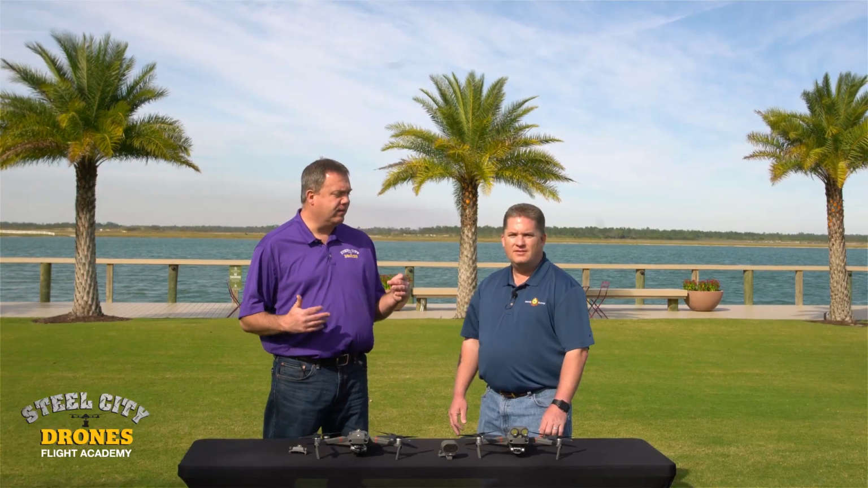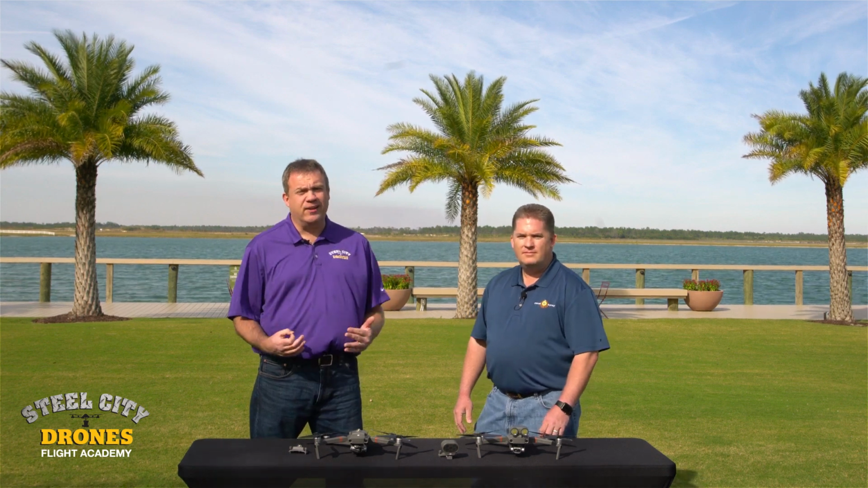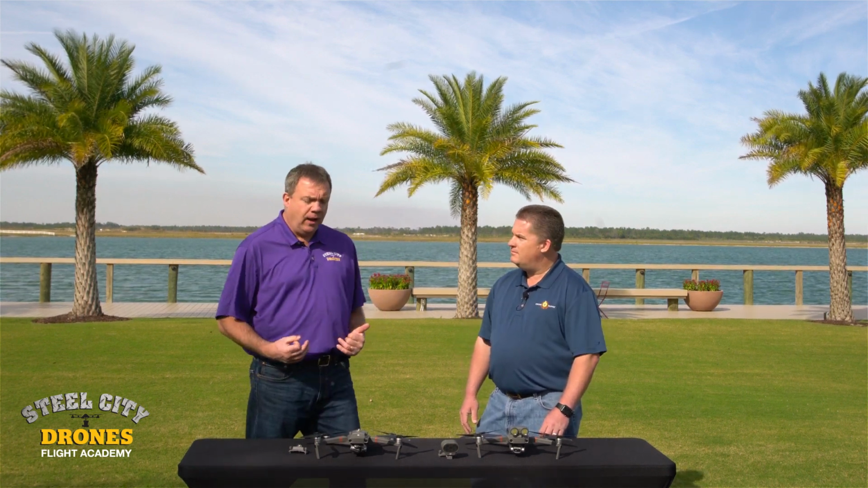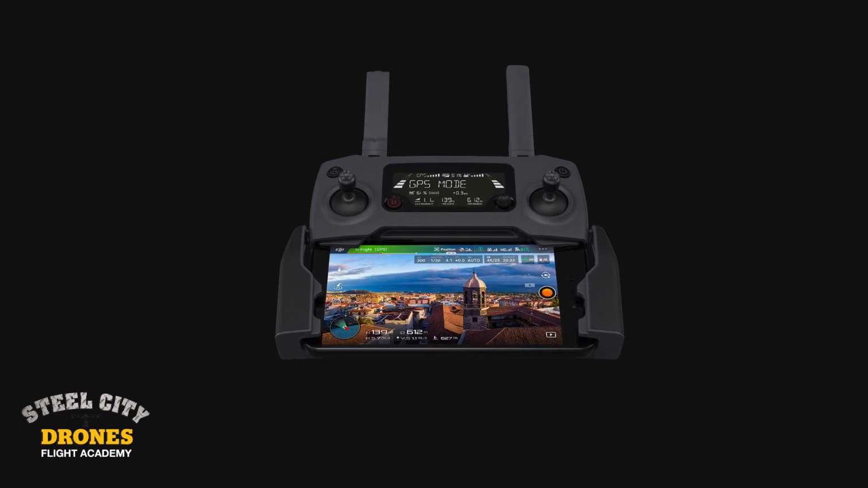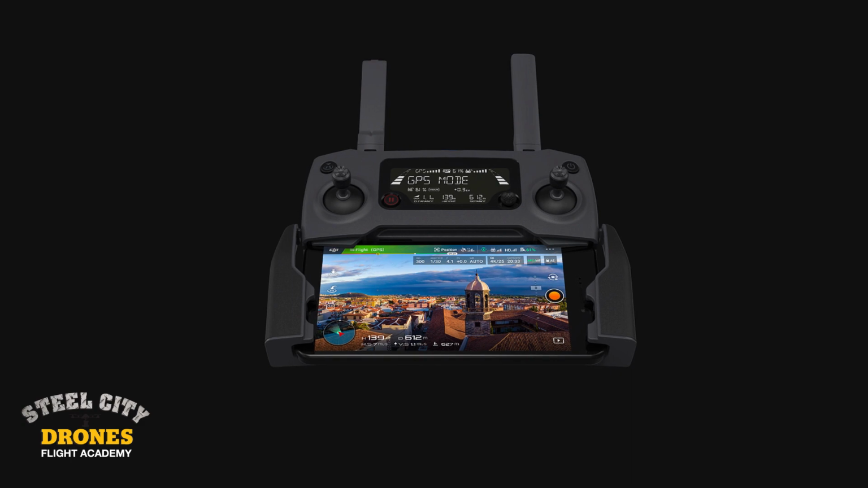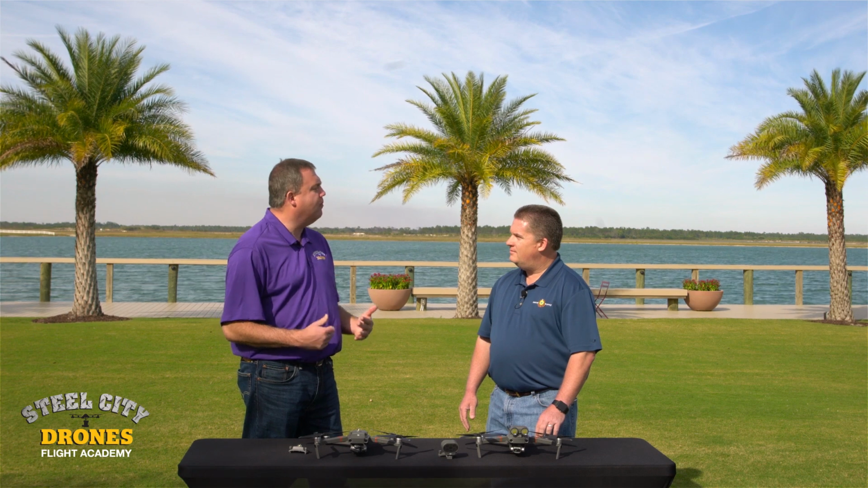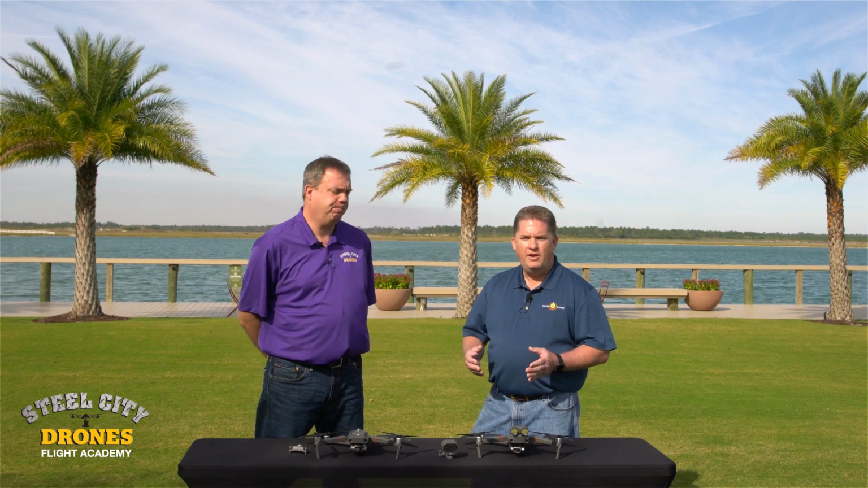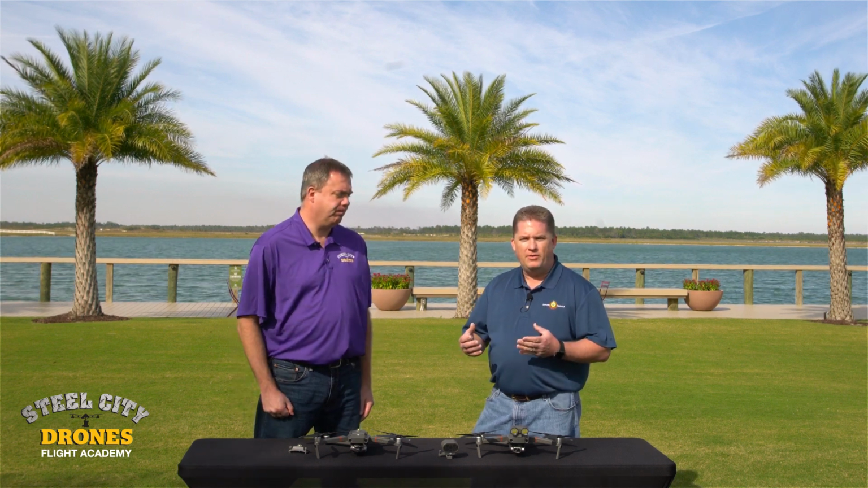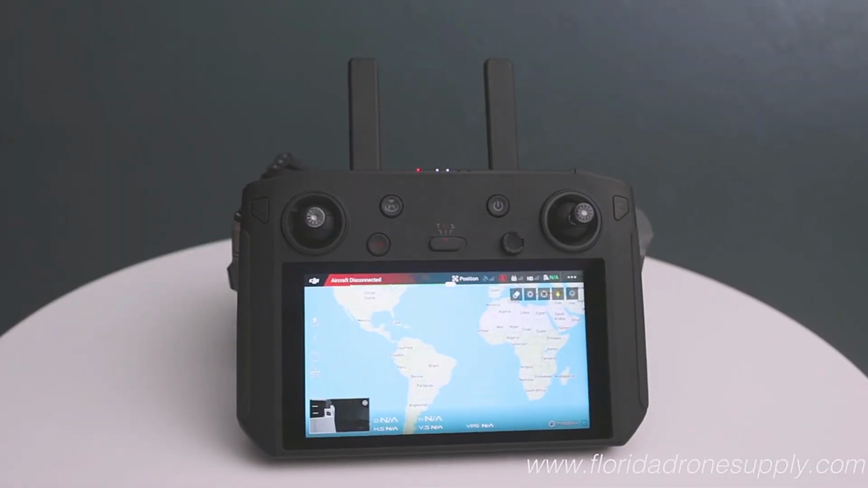So let's talk about the different displays that you can use with the aircraft. There's a lot of different ways that you can go. So let's talk about each option first. Basically, this comes with what is essentially the same remote controller as the original Mavic. And that allows you to use your smartphone as your display. You want to talk about the option for the new DJI display that just came out? Yep, so in addition to using your smartphone, you can use a Crystal Sky display, either attached to the standard remote controller or built into the new remote controller called the Smart Remote Controller.